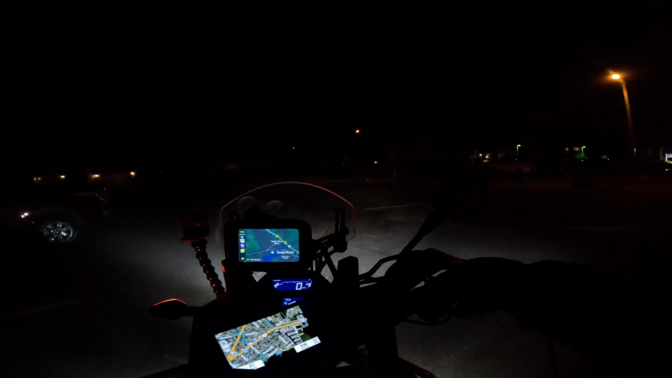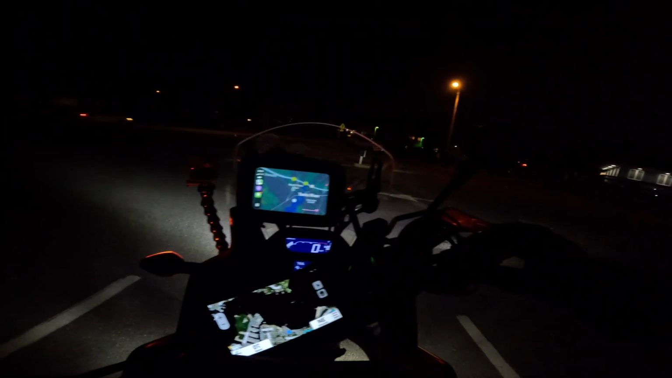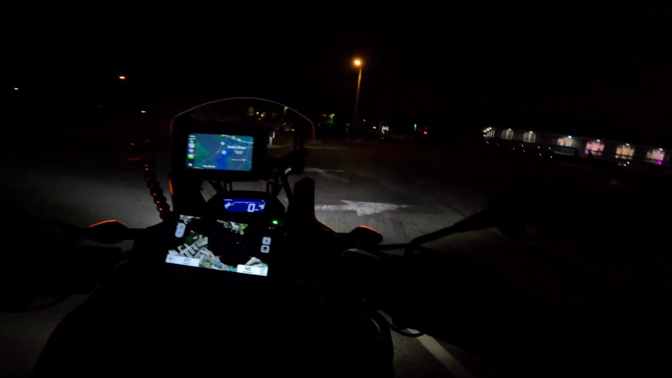This area for boat trailers only. Ain't got no boat trailer, y'all, but I'm gonna park right over here. This guy's like, do not shine your lights on me, bro. Interesting. Put her in neutral.